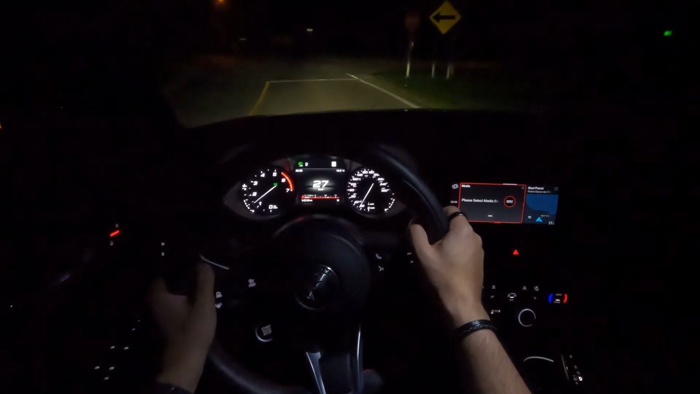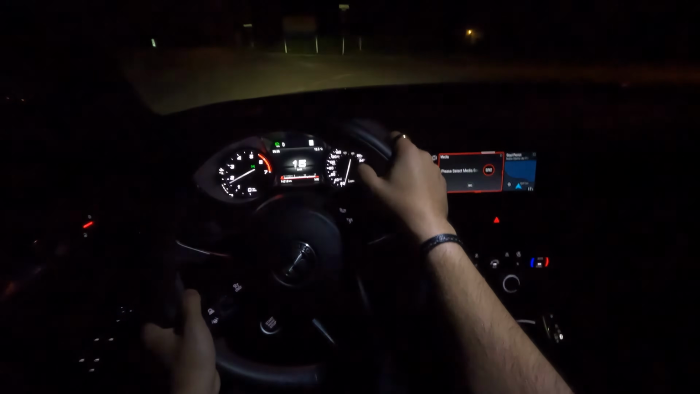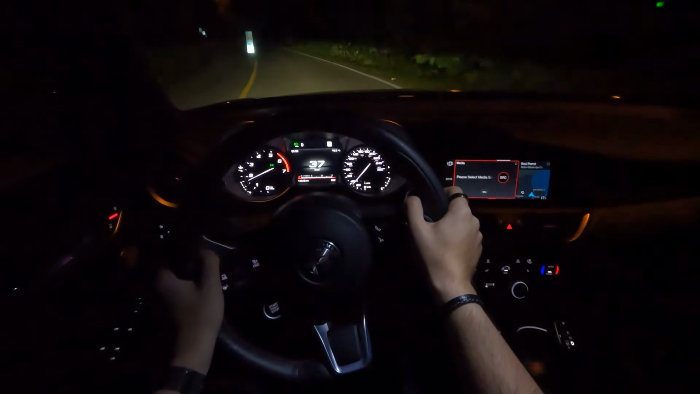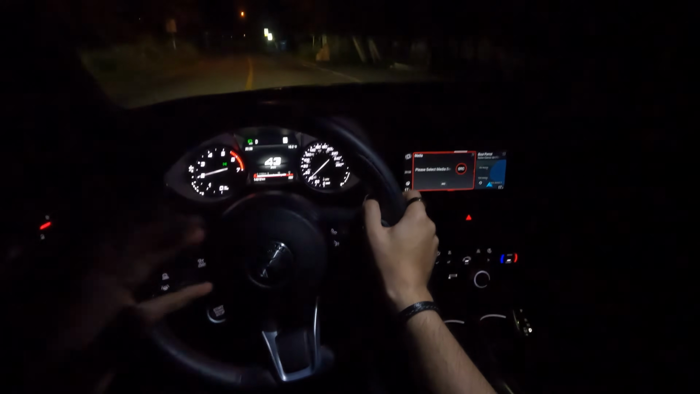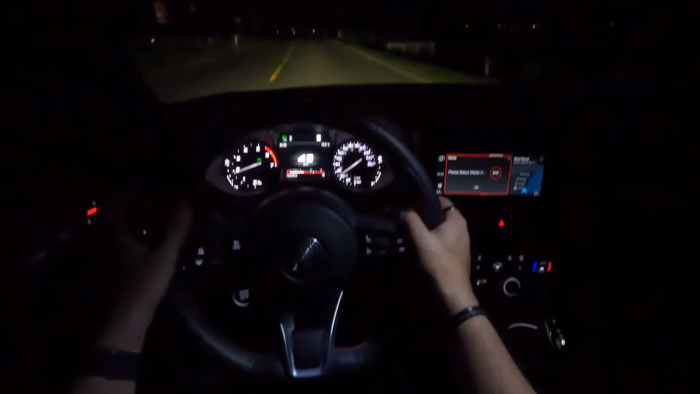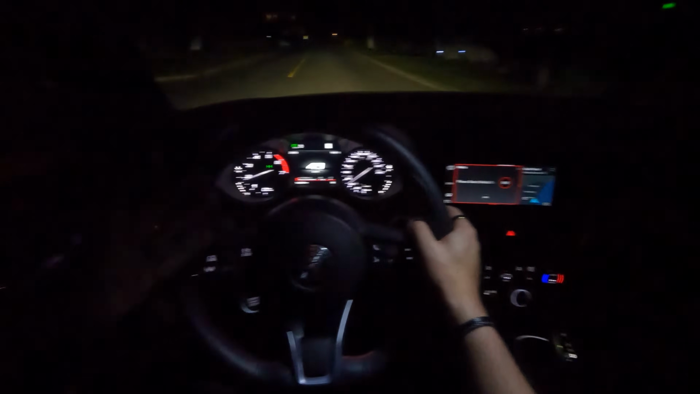But the engine is a 2-liter direct injection turbocharged engine that gives us 280 horsepower, 306 pound-feet of torque, which is more than enough for what you need to get around town and not get in a whole bunch of trouble. There obviously is the Alfa Romeo Giulia Quadrifoglio, that has a whole bunch more horsepower, Ferrari tuned engine, you know, the works.